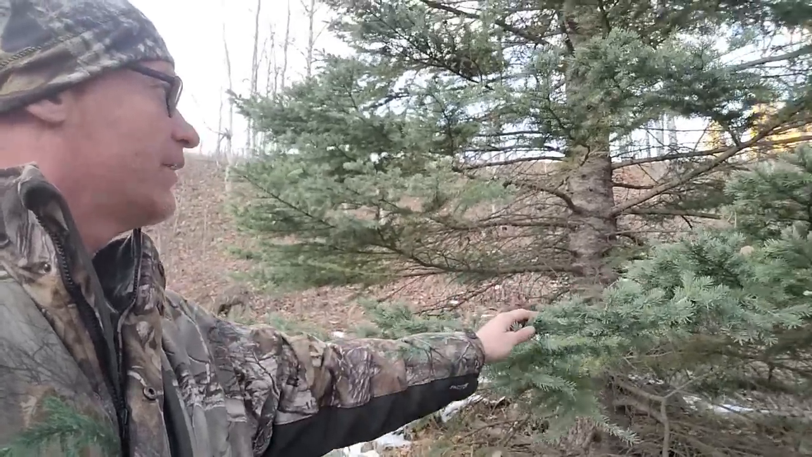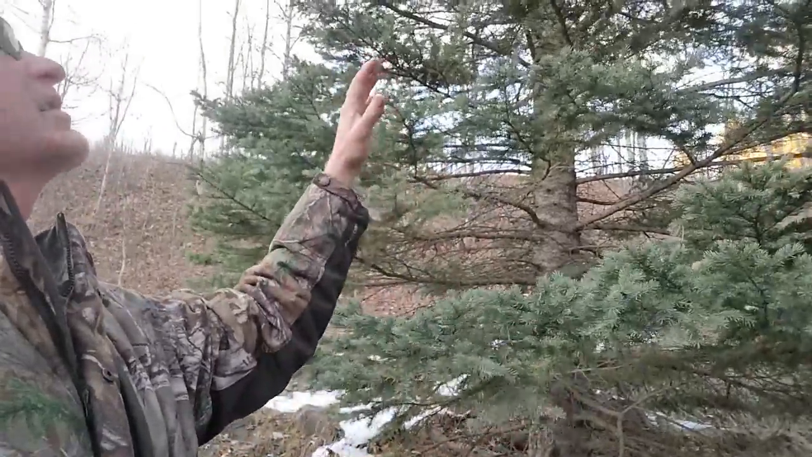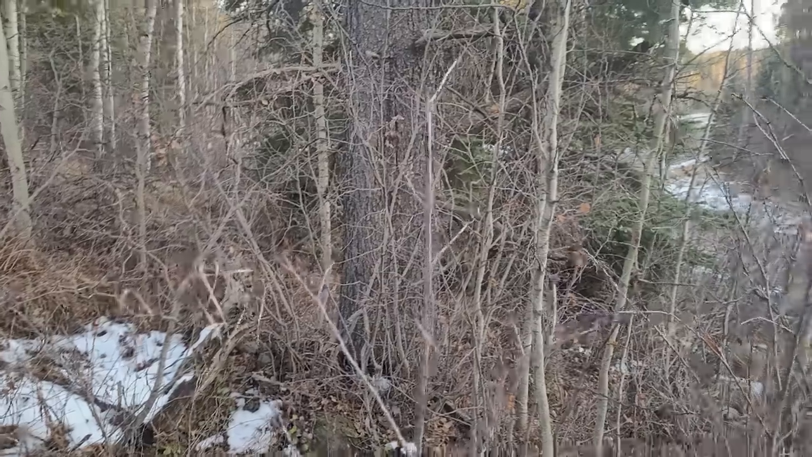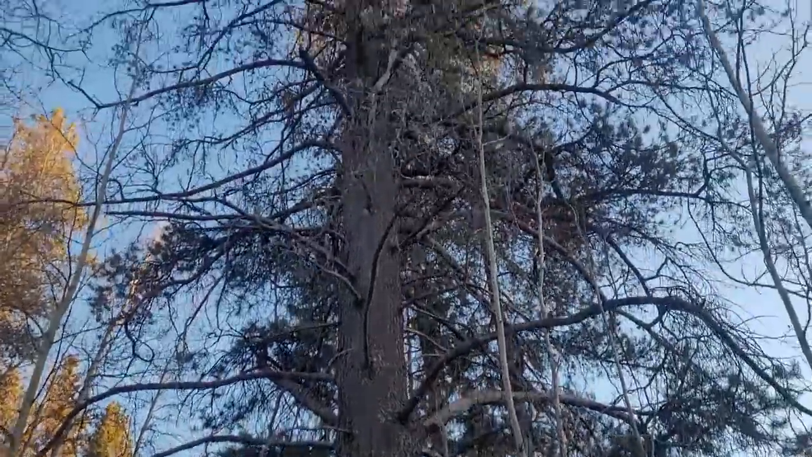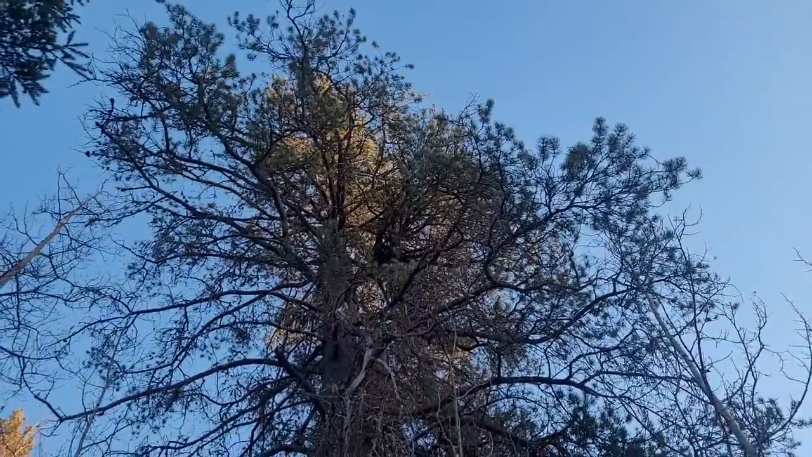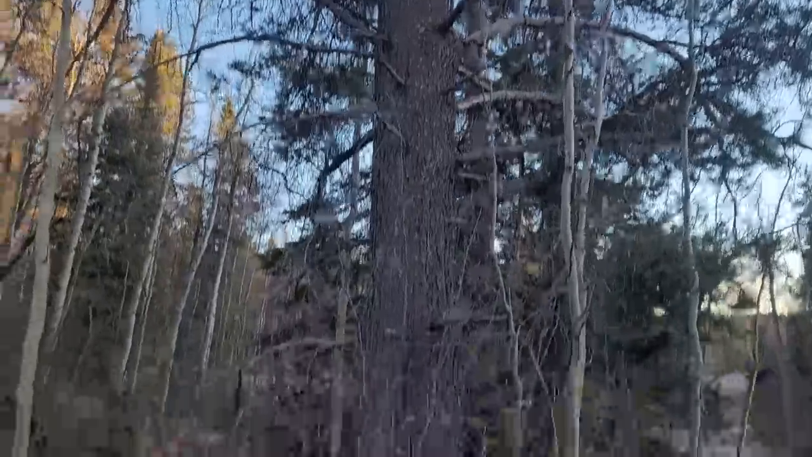So this tree is very thick all the way up because it's not competing with other trees. That's not normal. This is what a tree is supposed to look like. The branches are very sparse along the bottom, and then as you can see, as it gets higher up, they get very thick. That's a problem for this kind of research, because I think a difference with the Sasquatch and what I've seen this year is they can, I'm telling you, they can hear the drone.